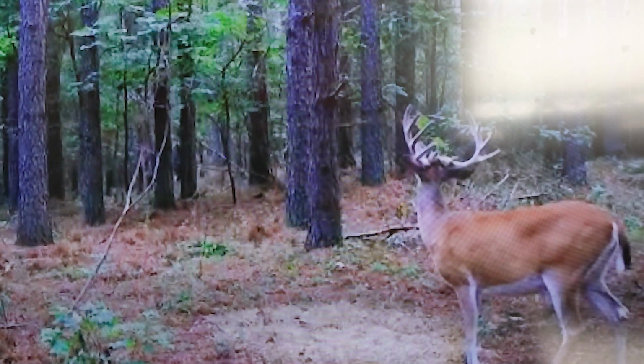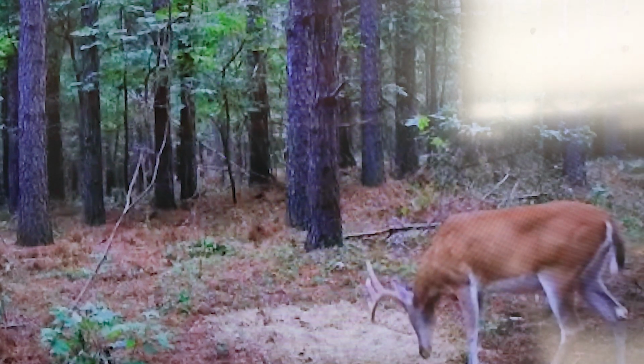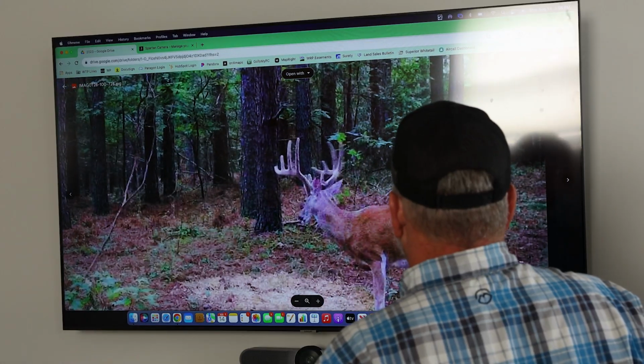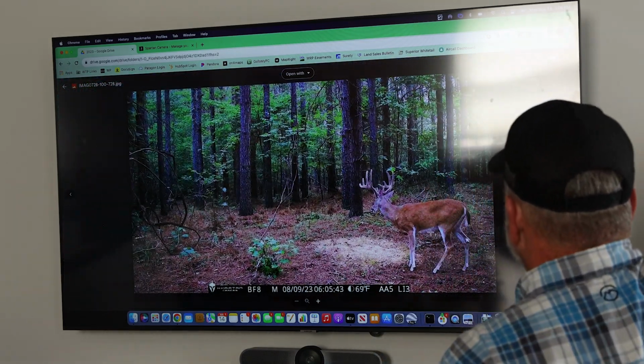Dude, look at that. Wow. Look at those brows. Both of them are tall and split. Look how tall he is. Whoa. Yeah, that'll turn you crazy. See? But I believe he's just a 4-year-old. He's got a little bigger belly, doesn't he? Bigger bodied deer. I don't think he's a 3-year-old.